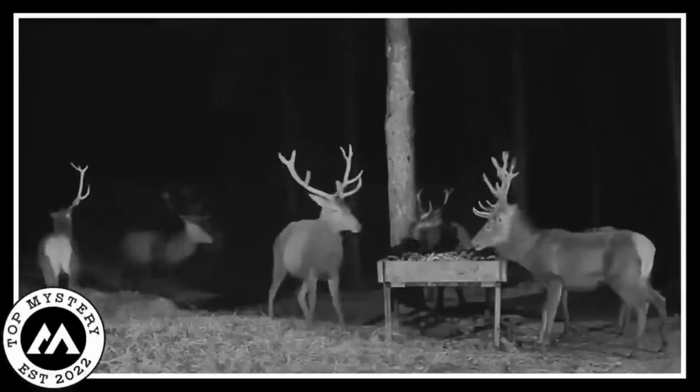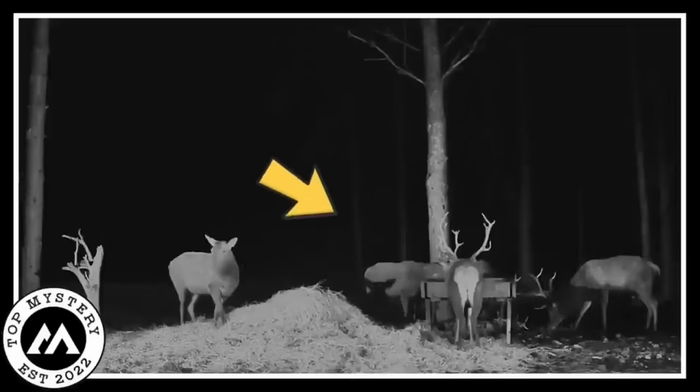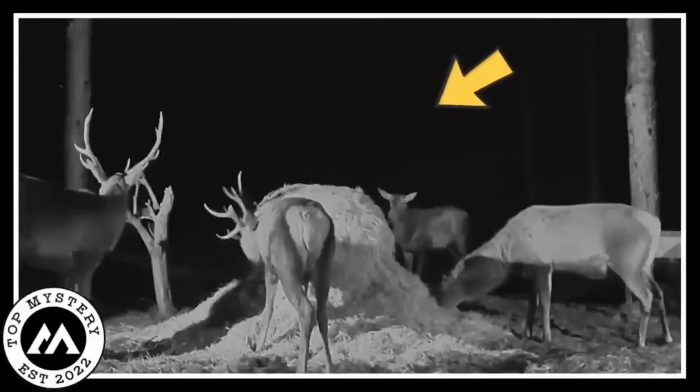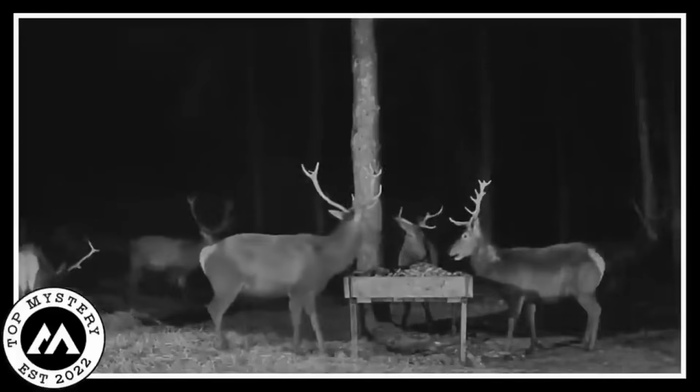But wait, there's more enchantment to come. As the video rolls on, more reindeer buddies join the party. It's like a reindeer reunion, and they're all chowing down on the tasty hay laid out for them. It's not a reindeer party without some good food, right? The camera captures the whole spectacle, showing these furry friends peacefully eating under the starry night sky. It's like a real-life fairy tale, and you cannot help but be amazed at this incredible sight.